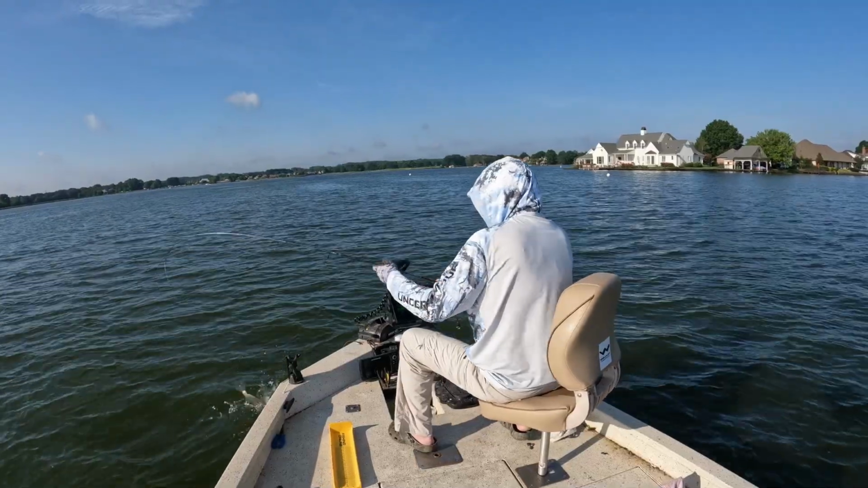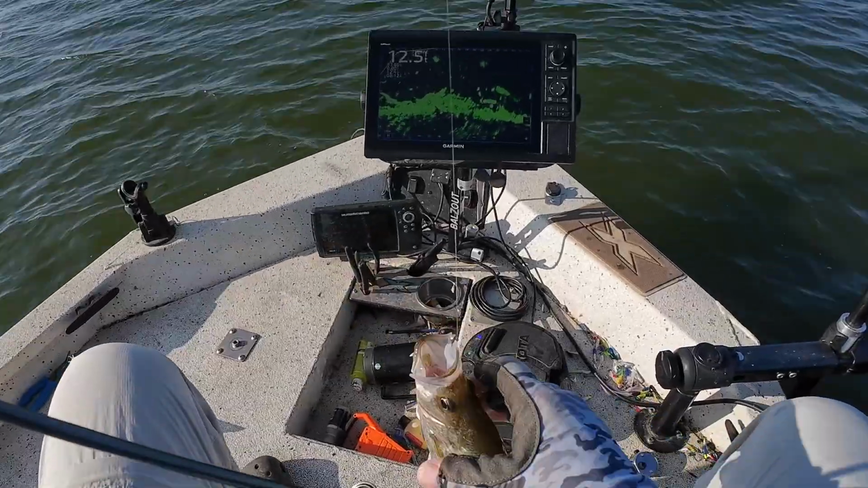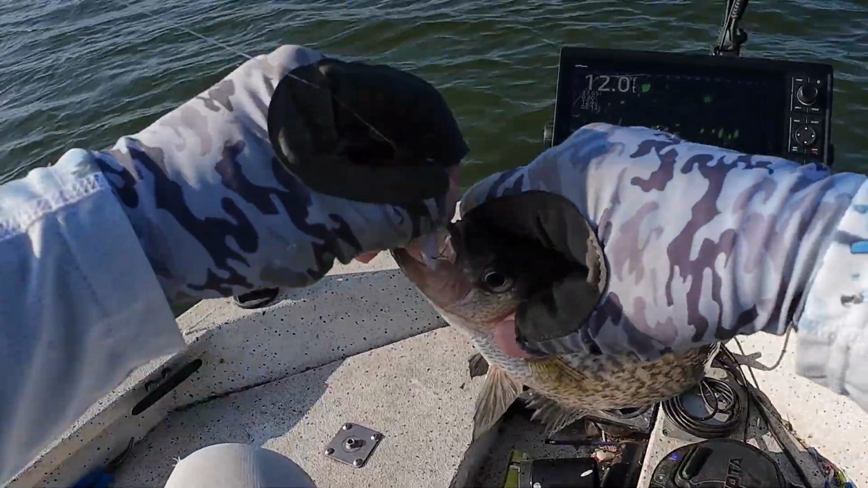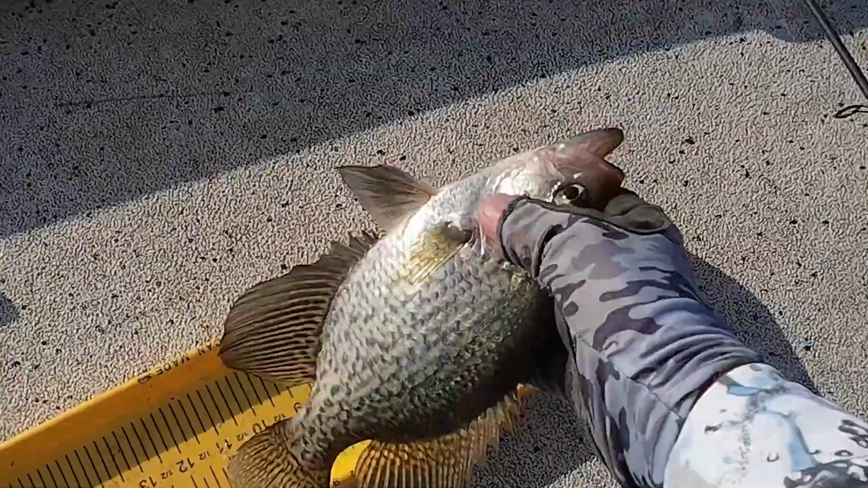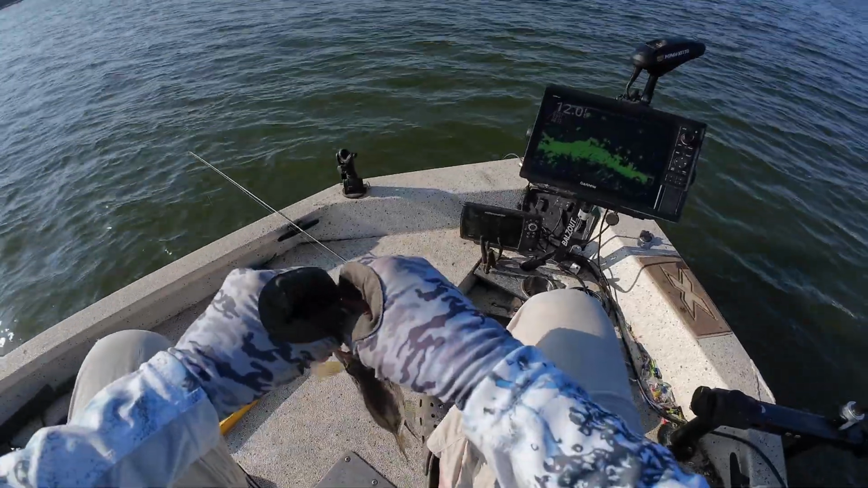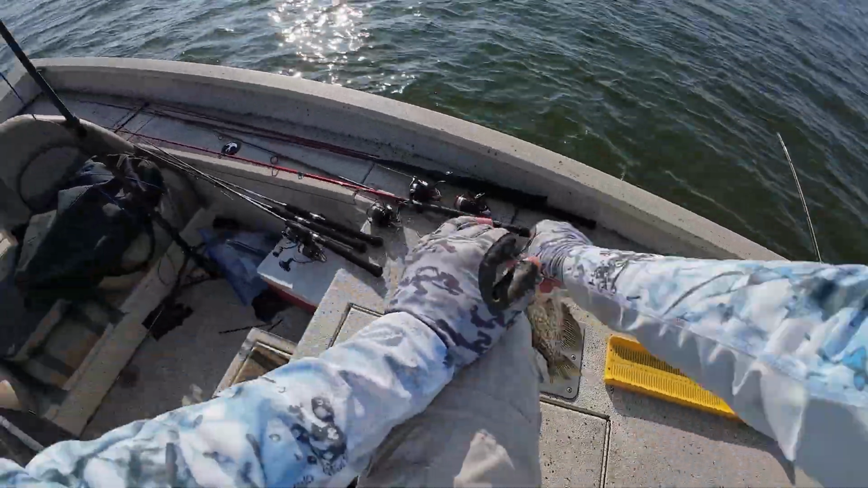Fishing in this dense brush makes it tough to detect the strike. Sometimes it's hard to visualize your jig on live scope, but you just reel it. You just got to keep working it through the fish. If you know you're in the strike zone, keep working it through there and be ready to set the hook. 11-inch black crappie. It's kind of small. Let him go.